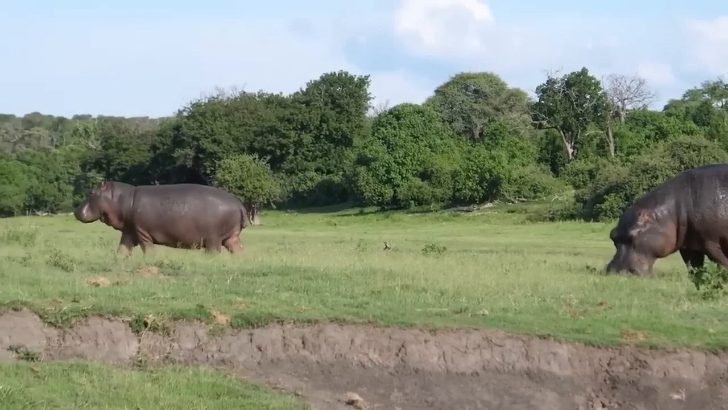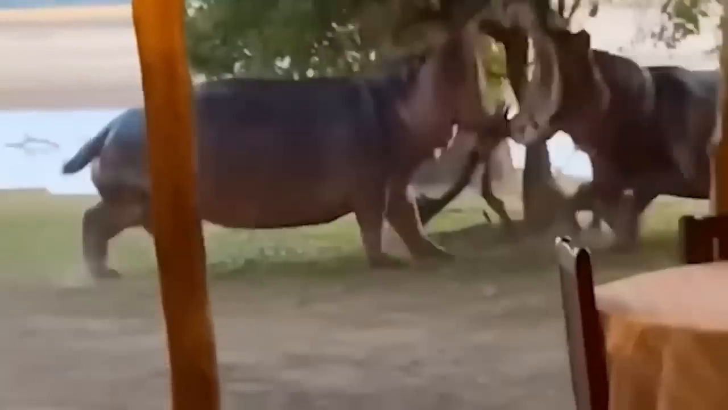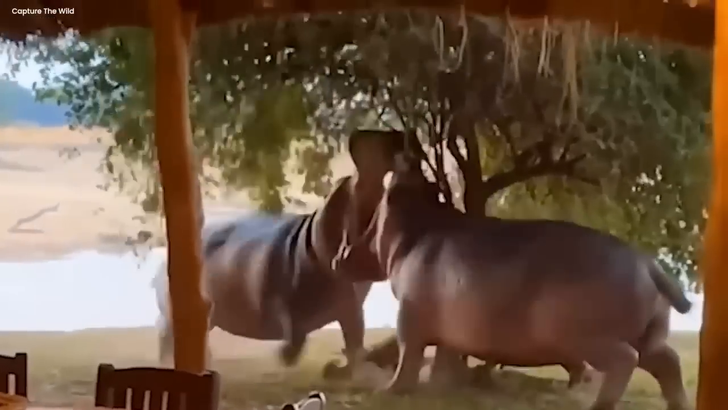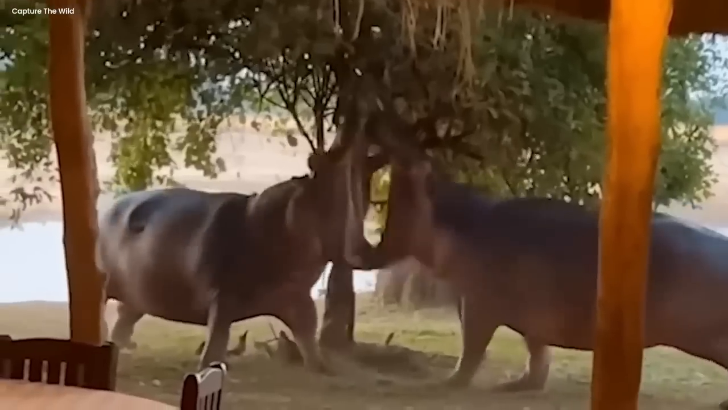A fierce battle. A quiet and peaceful place turned into a fierce battlefield, all thanks to two ginormous hippos fighting with each other with all their might. The video was recorded by one of the many spectators who were thrilled to witness such a dangerous sight. It all started with two colossal hippos attacking one another with their full might.